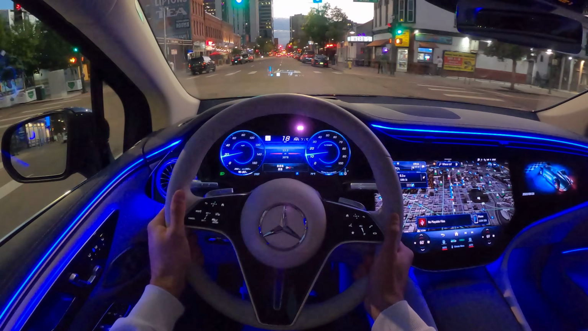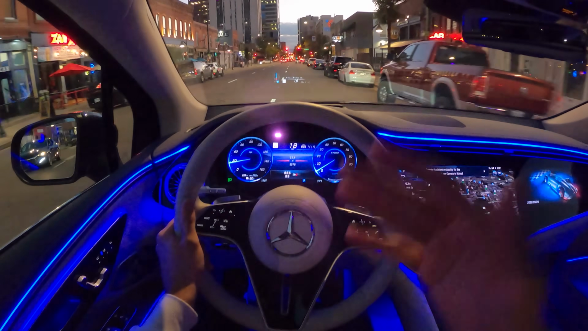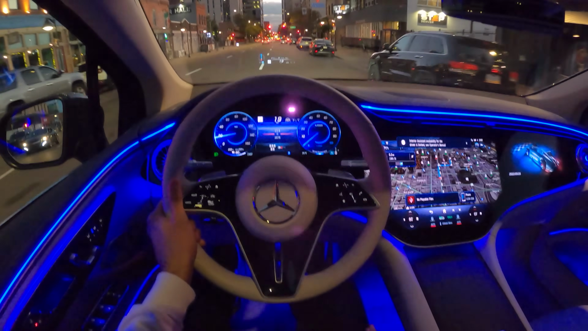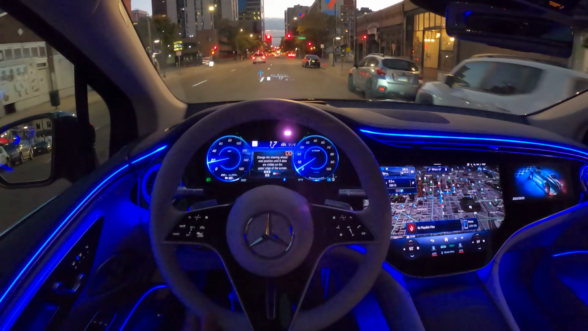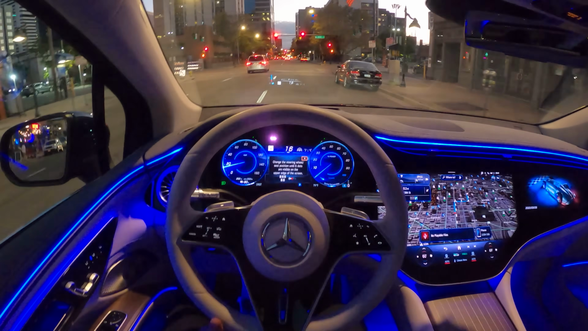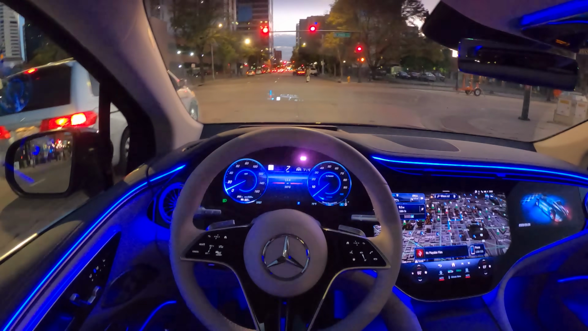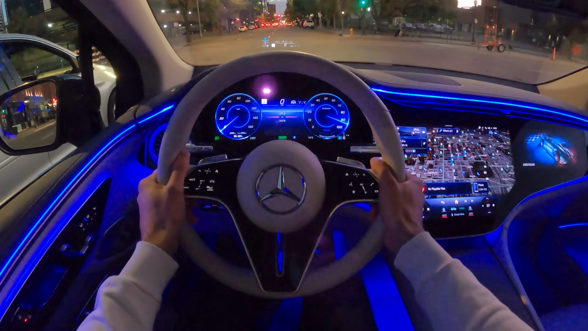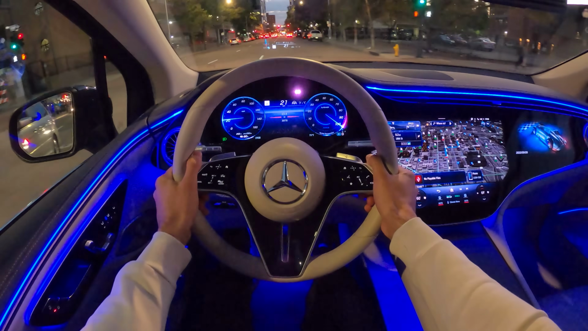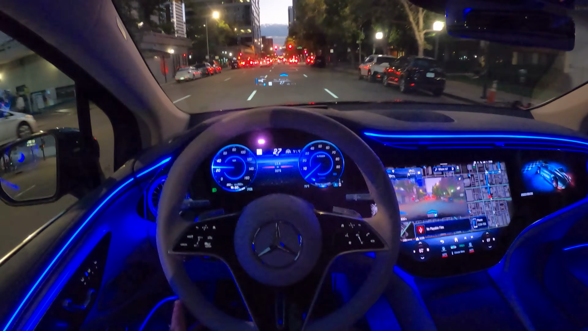We are driving right now in Denver with the new EQS SUV, the 580 version. There's also an EQS 450 version coming, and this one is the all-wheel drive option with 400 kilowatt. It's about 544 horsepower something. And yeah, the car is heavy, it's not that quick. Let me just demonstrate you that by doing a race start. That's it. You also have a nice sound when accelerating and when braking.